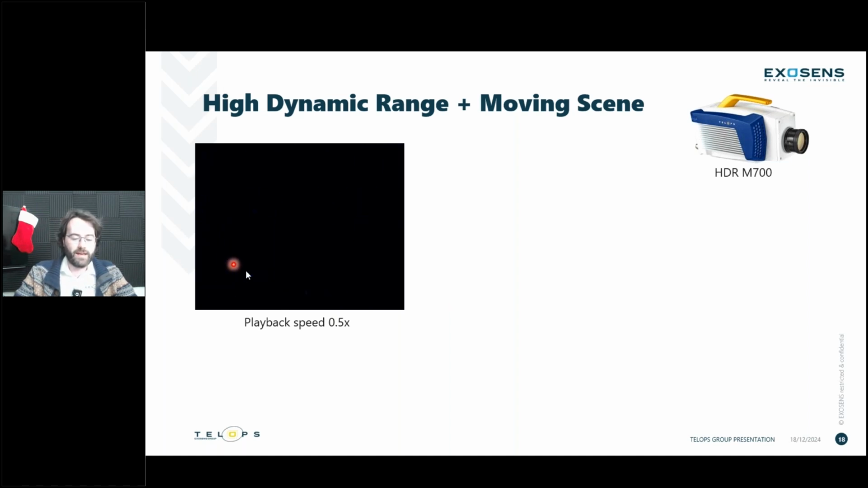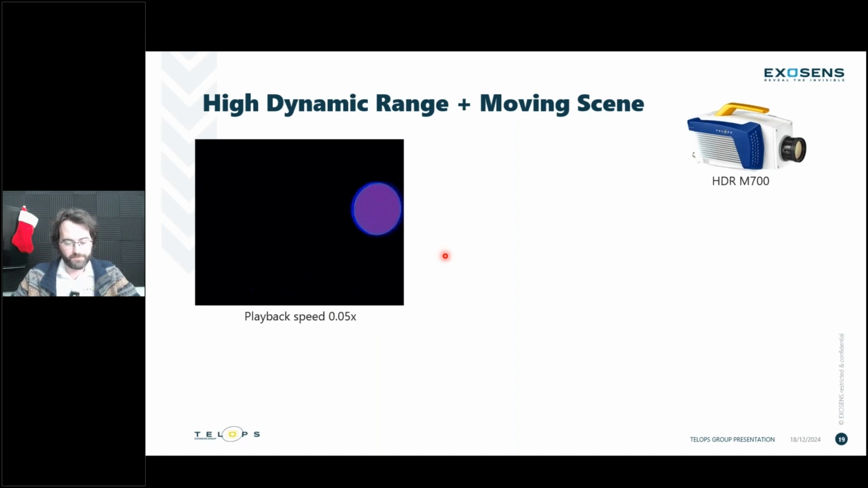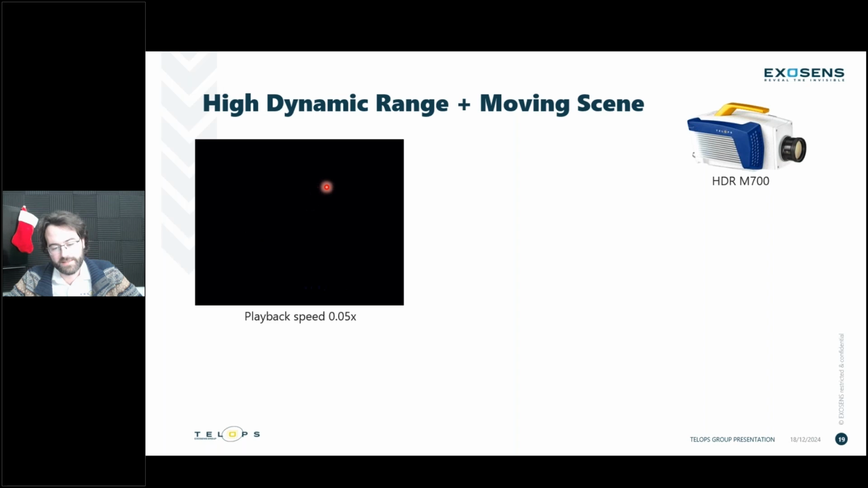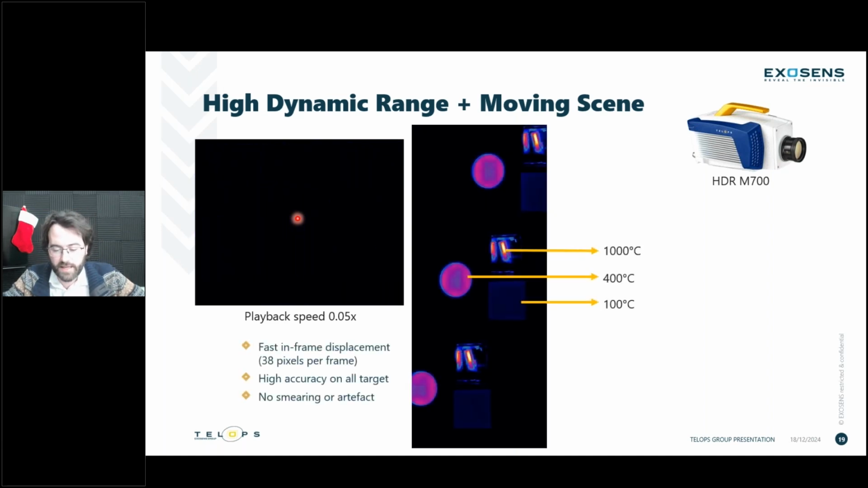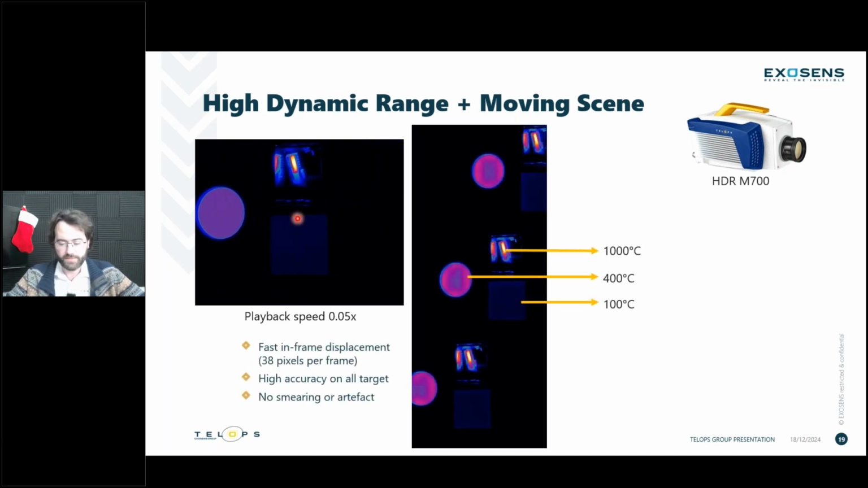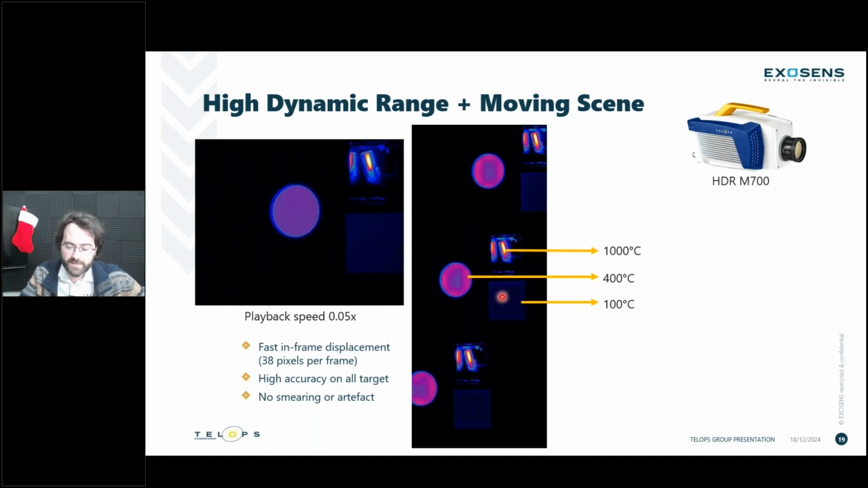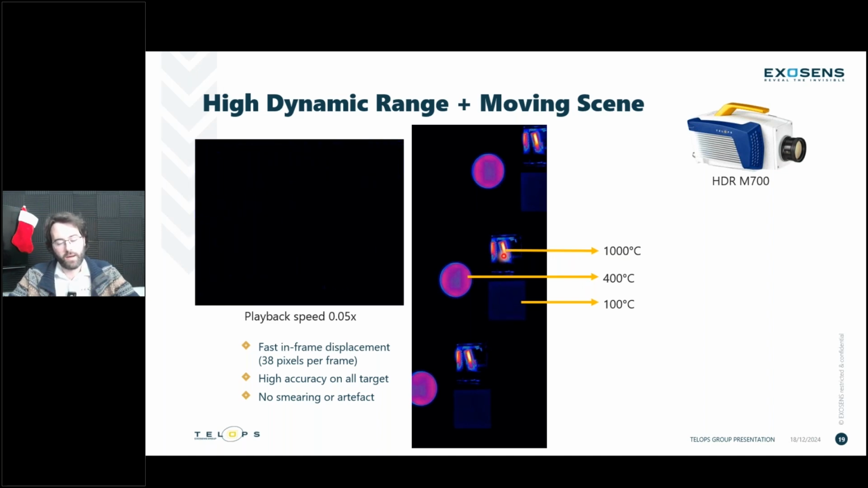So we had a measurement set up here with different black bodies and a heater going extremely high. I'll slow it down a little bit here so we can see it a bit better. We had a fast moving scene with 2 black bodies and a heater going at more than 1,000 degrees Celsius. We had a black body at 100 degrees, 400, and 1000. With the camera just by itself, every frame, you can see each temperature quite well.